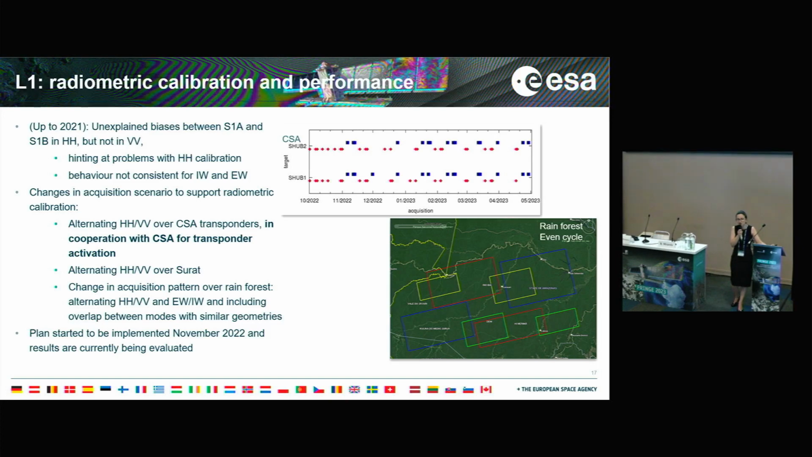their transponders for Sentinel-1. We have also now alternating HH and VV acquisitions, both for the CSA site and also over Surat. We have also increased a little bit the pattern of acquisition of our rainforest targets to have some overlap EW and IW acquisitions with similar geometries. And we are now analyzing all the data to see if we can improve a little bit the HH radiometric